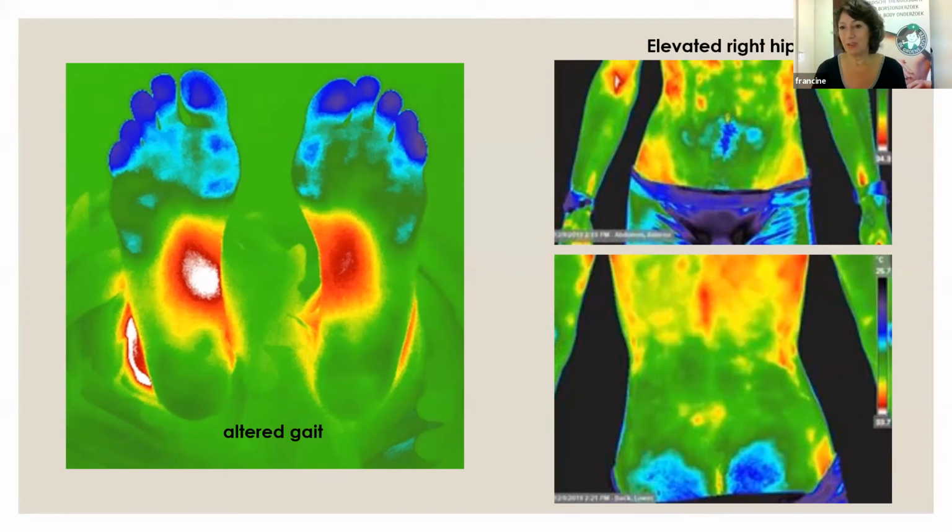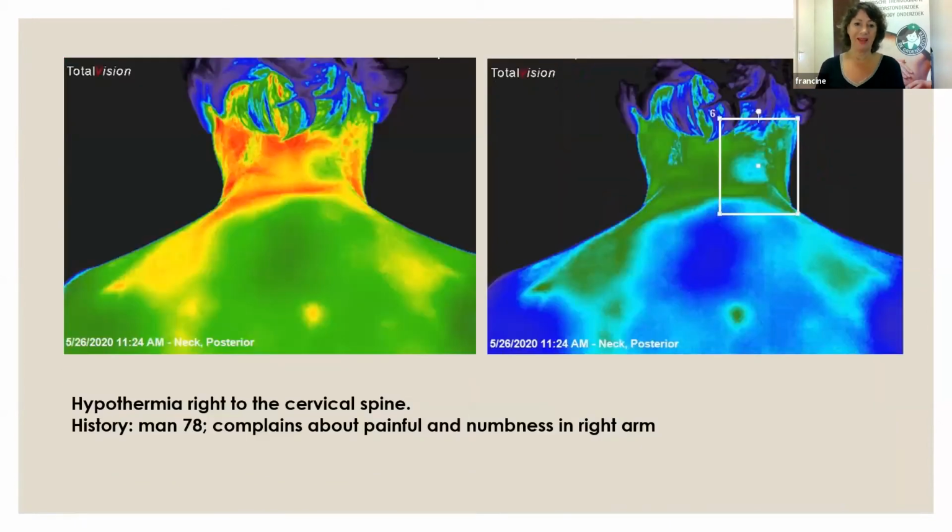Also, these images on the side, this man has an elevated hip and should address his spine, should see his chiropractor or whatever. This man came in, 78 years old. He said he had numbness in his right arm. And when I saw these images, I turned it a bit cooler. I can play with the color sometimes. It doesn't change the temperature, but I can play with it. And I saw this blue spot on the posterior neck on the right side. You see that? Well, this is really a sign of an impingement on the